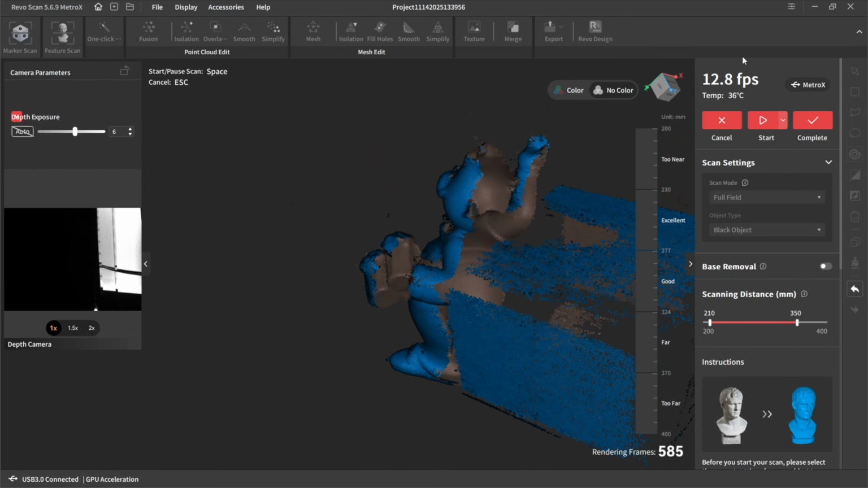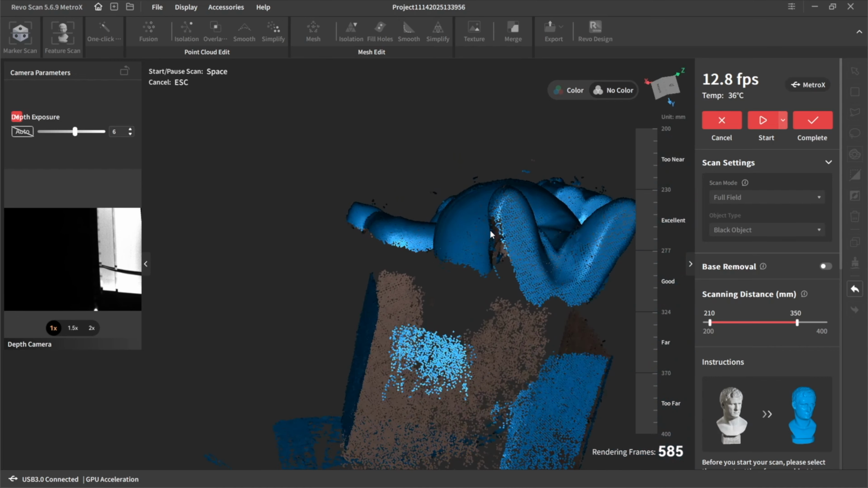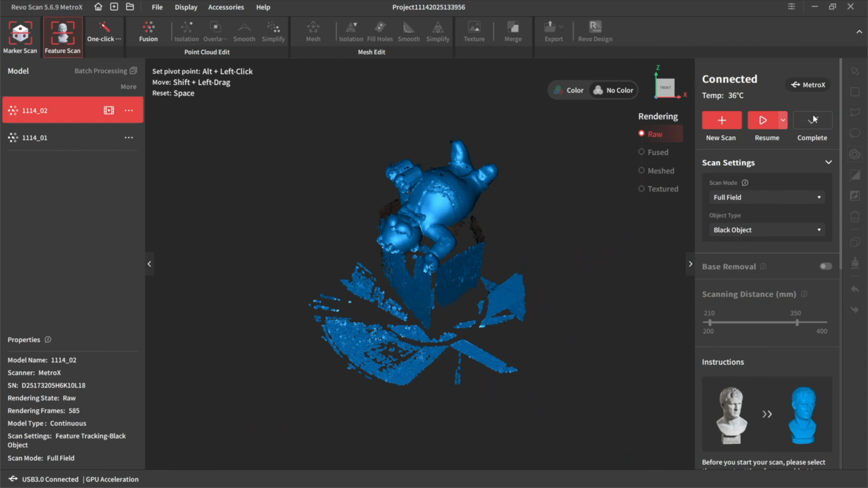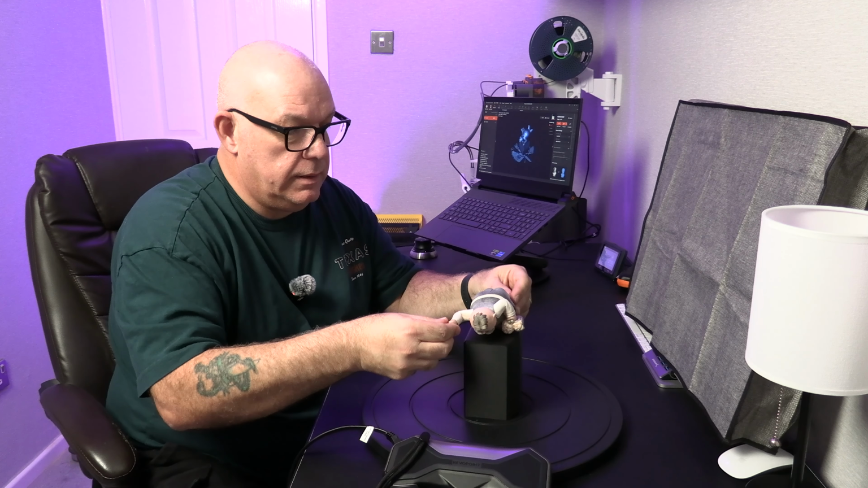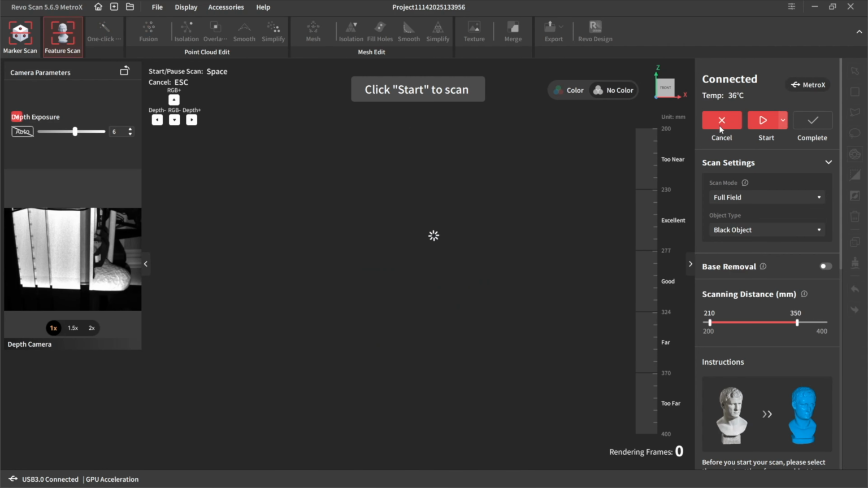That looks alright. Now, as I said, I've missed a bit round here. But let's hope that gets that on another scan. So I'm going to complete that scan. I'm going to tip him over now so he's lying on his belly. I'm going to create a new scan.